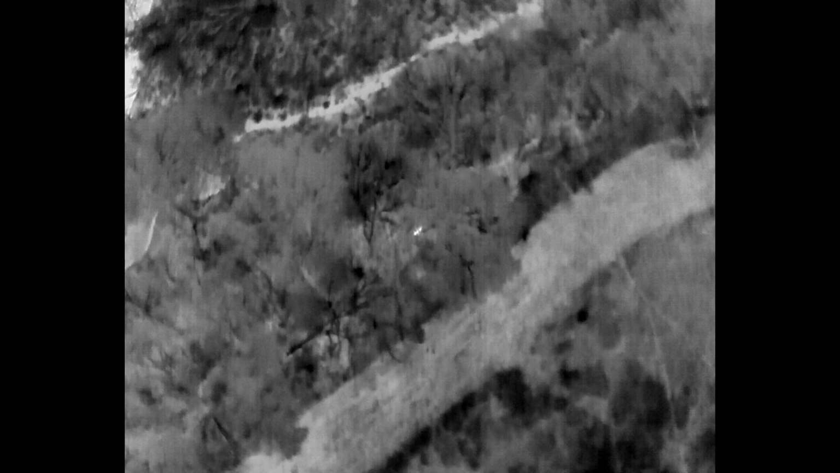The important thing is I didn't want to disturb the animal at all. I could go down to 50 feet in altitude and 50 feet from the animal, but disturbing that animal is not what I wanted to do. So I stay up at 350 feet and process these individually.